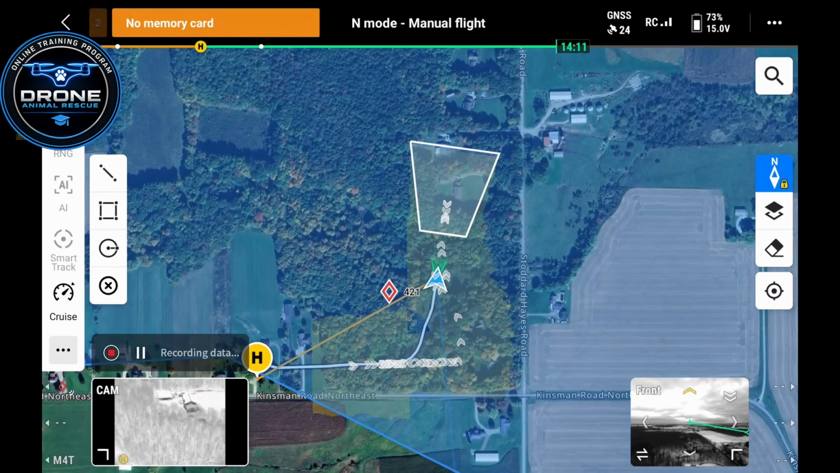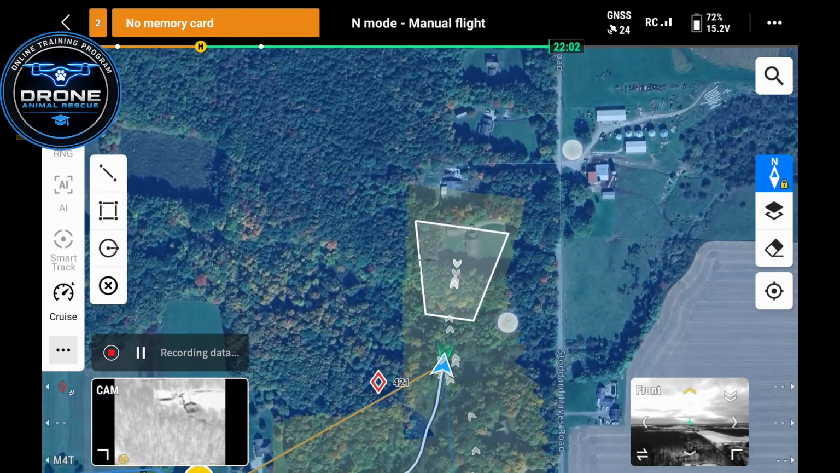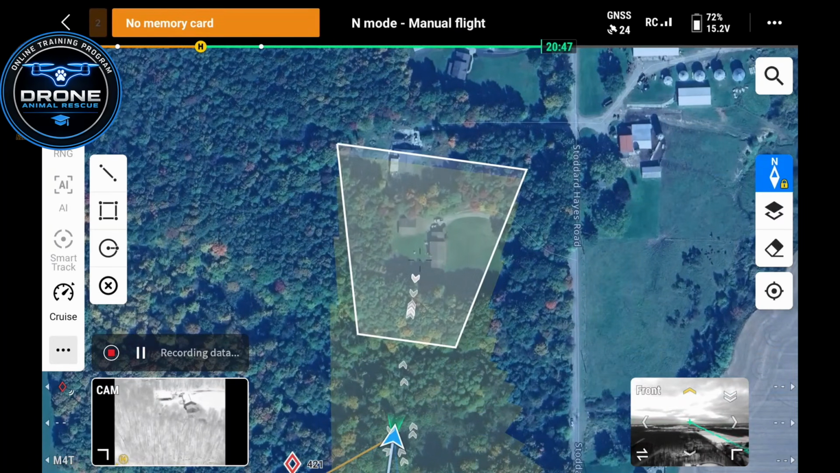Now, let me tell you what this is good for and what it's not. What it's not good for is showing you everything that you've searched. Let me explain why I'm saying that. You see here, it's got this house highlighted. If you look at your map, one might say, oh, well, this is highlighted yellow, so I've searched it.